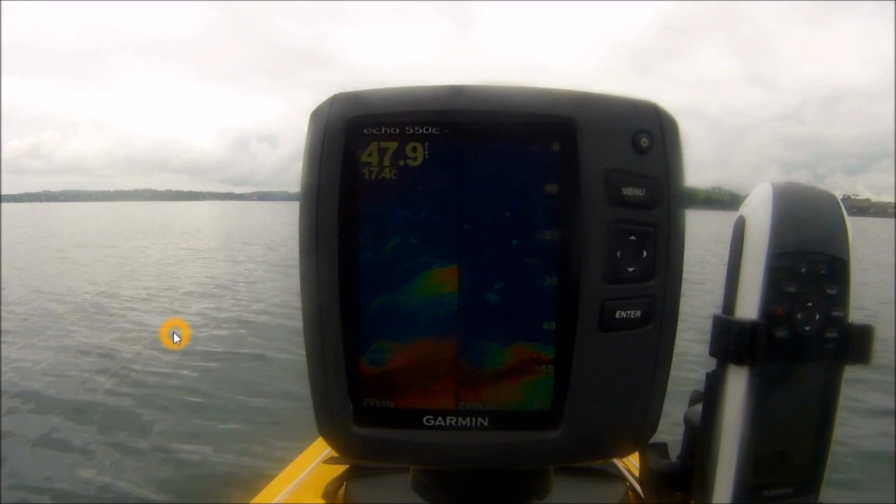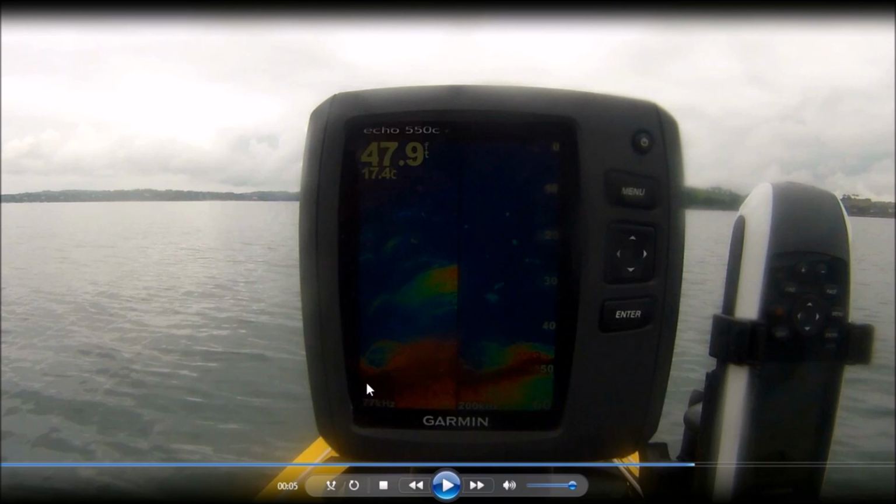The return here is a really good example of both shoal fish and one or two individual fish shown as arches. This is a rough ground mark. You can see the jaggedness of the ground here and the dark red of the hard return. And you've also got some patches here. You've got this patch here, we've got a lot of red in it, and this patch in the water column here, it's got some red and yellow.